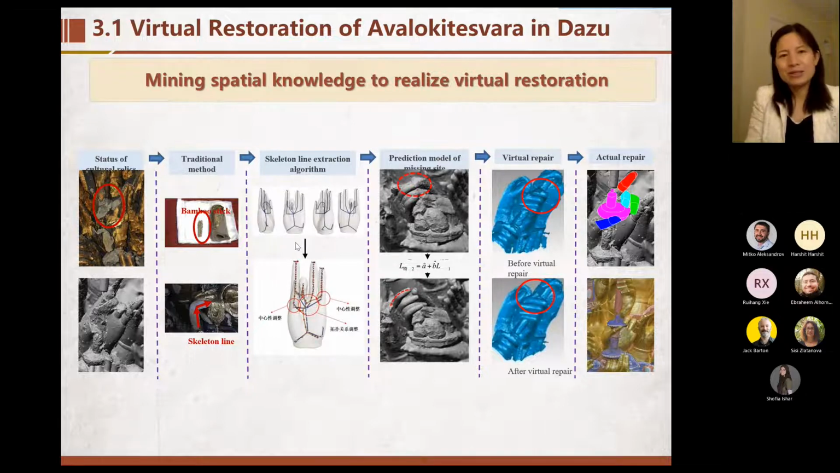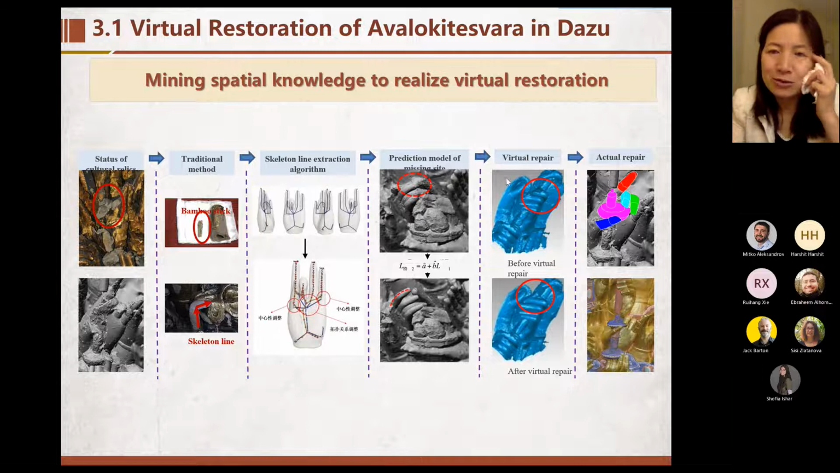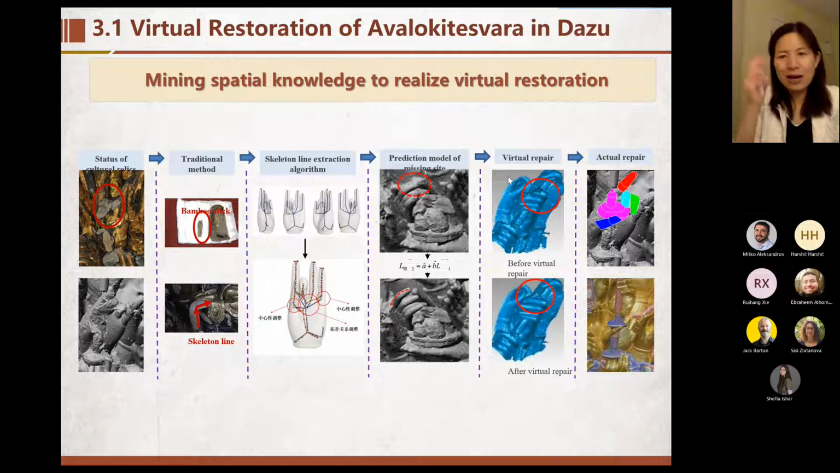So based on the 3D model, we can get a skeleton line extraction algorithm, and we can use prediction methods. So this is the virtual repair, and this is the actual repair, based on our virtual methods. So we give almost every hand a repair design. It's very useful for the real work.